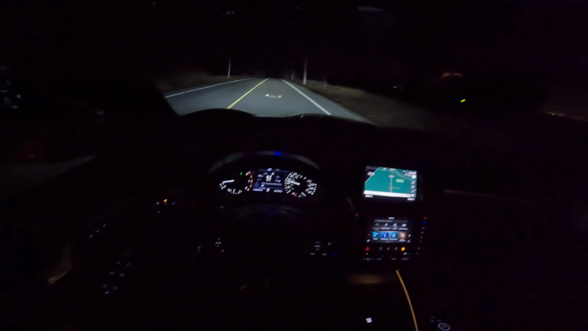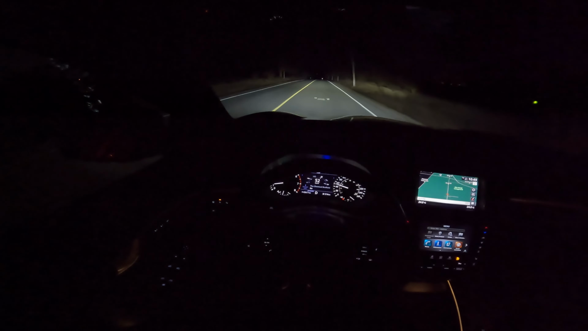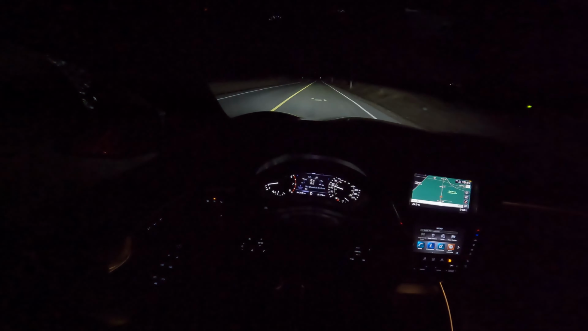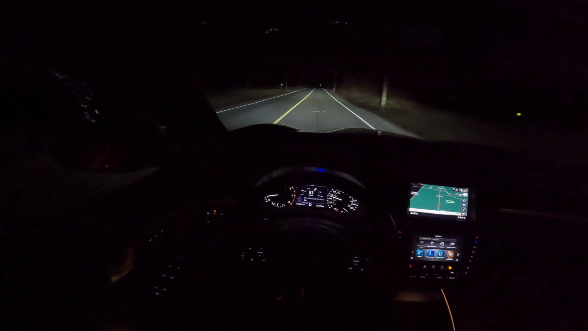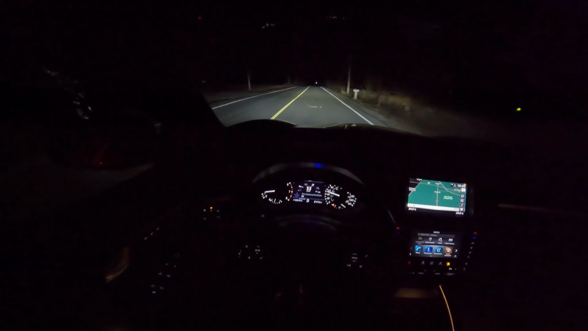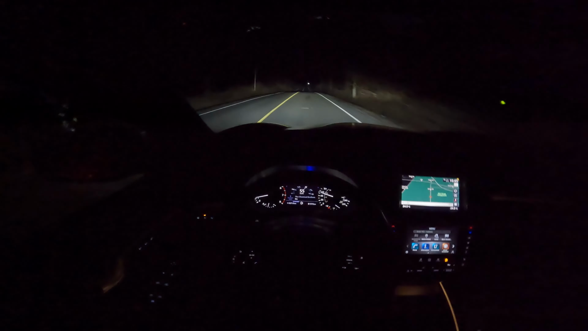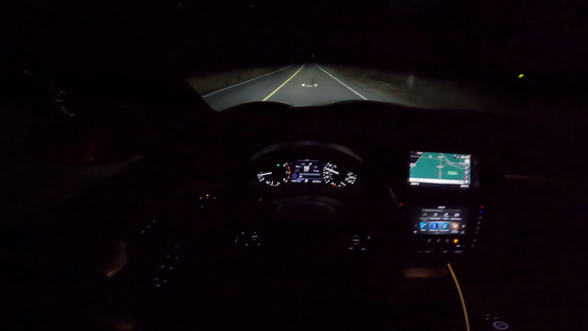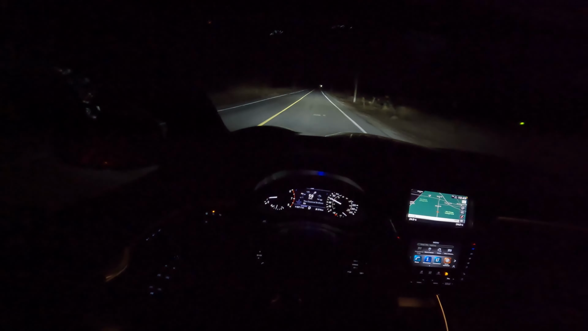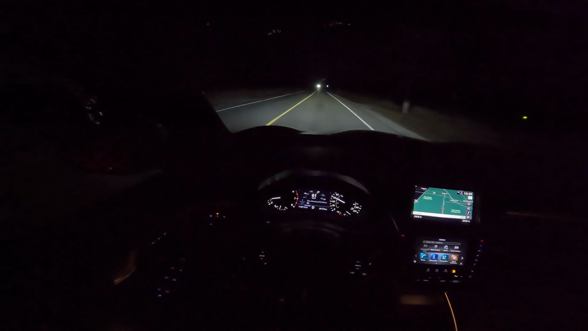So we want to turn off these lights. Okay, so high beams off, high beams on, off, and on. So they definitely illuminate further, although they seem to illuminate more on the sides and above, not really much further into the distance. But still, high beams are high beams, right? These aren't bad by any means. There's a car though, so we can turn them off. There you go.